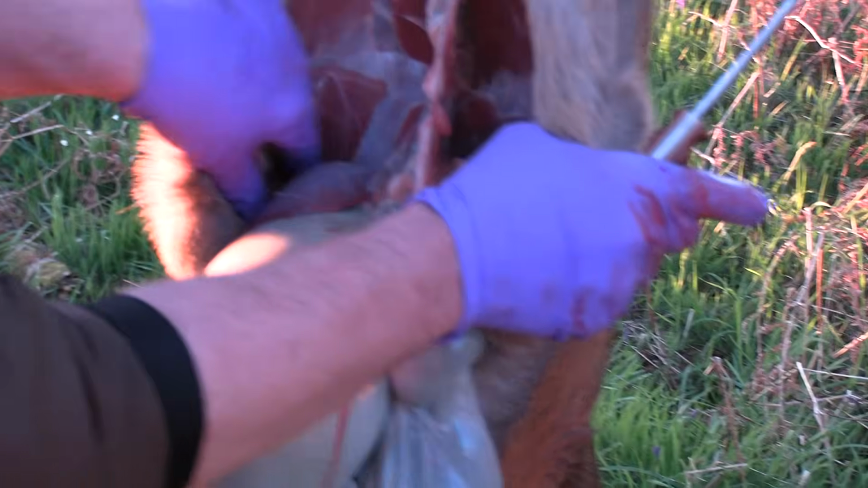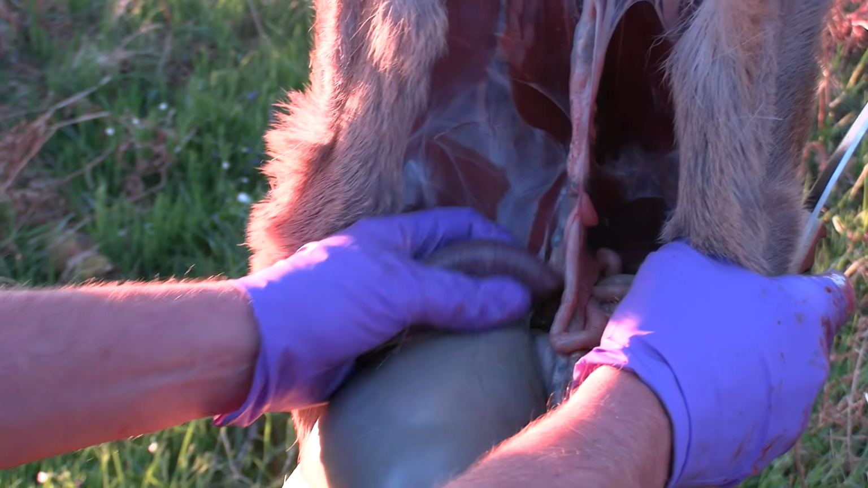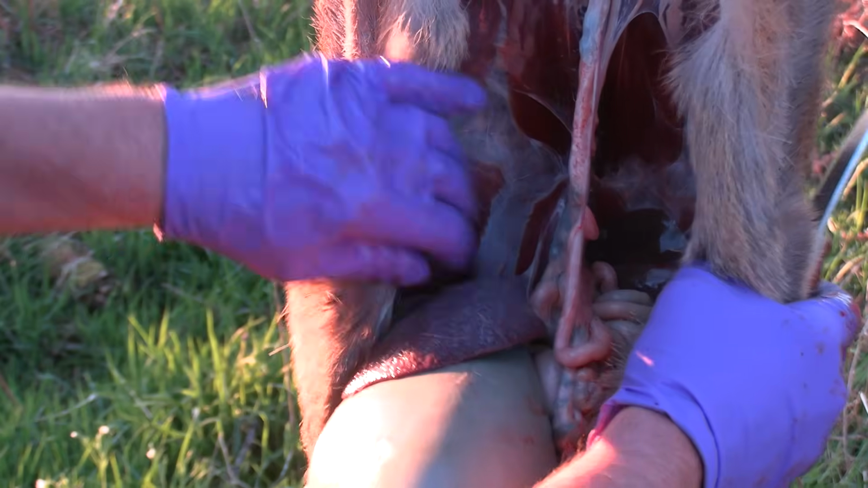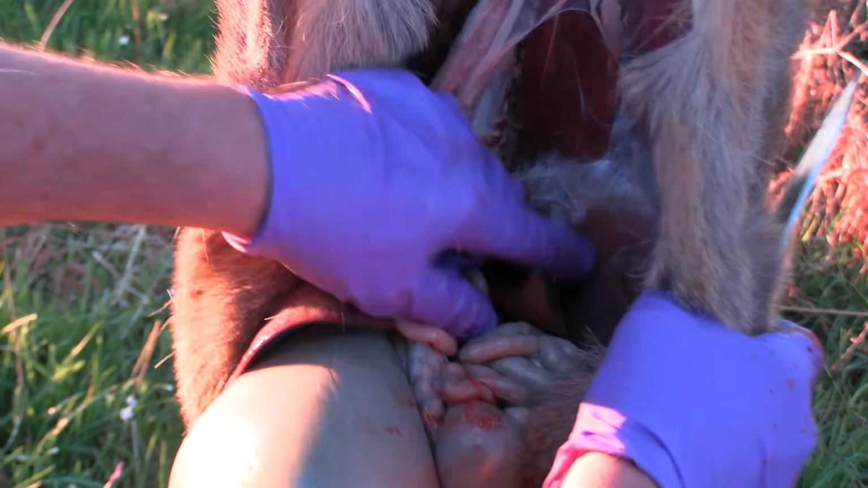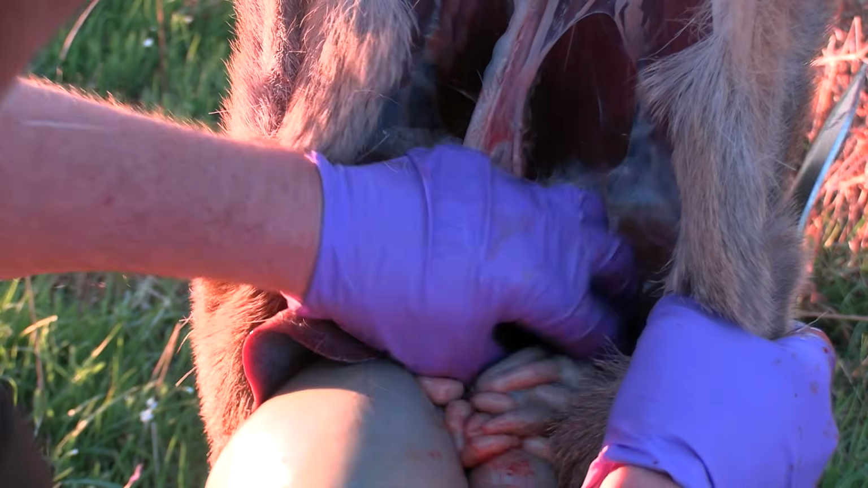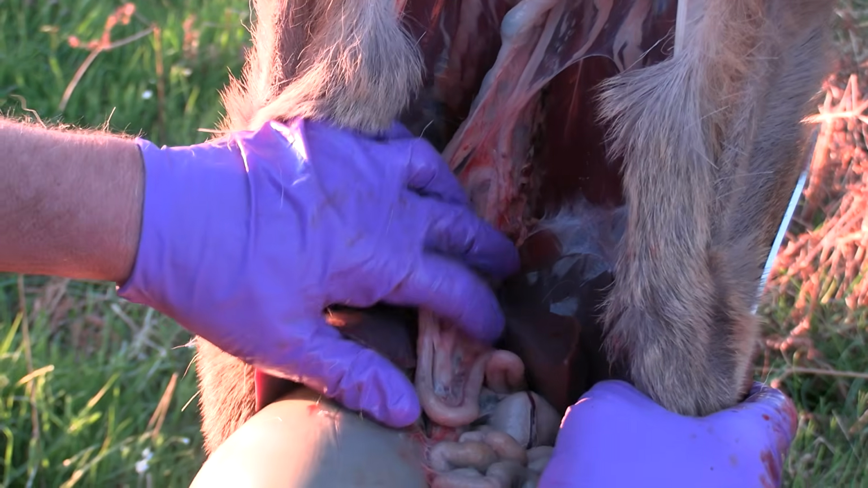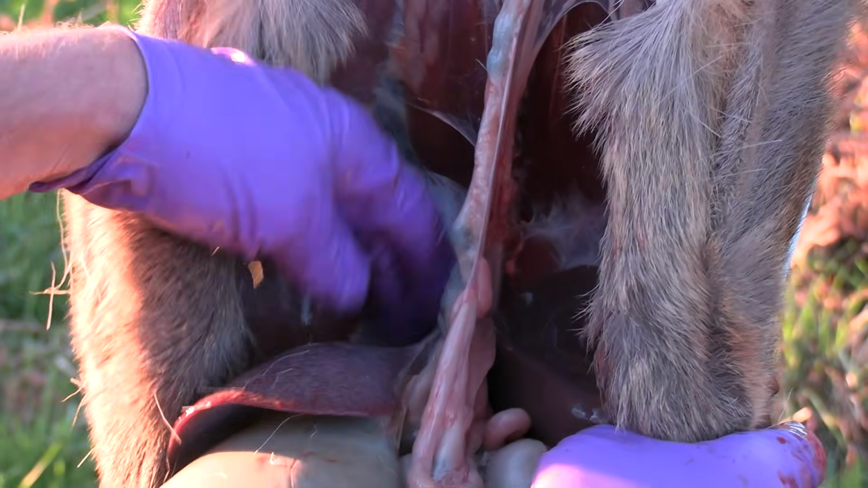Anyway, back to business in hand. So we've got the spleen, lovely plum coloured. Any sign of swelling, discoloration, distended, that will be potentially an anthrax indicator. Got the diaphragm skirt nice and clean, and just see the top of the liver in there. Again, not showing any hardening around the edges, any marbling, which might indicate ill health. We'll have a look at the portal lymph node, which sits on the connective tissue there.